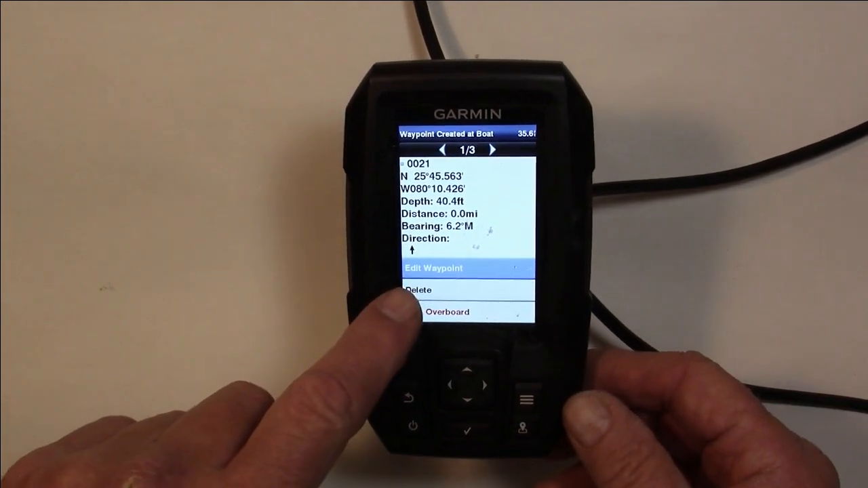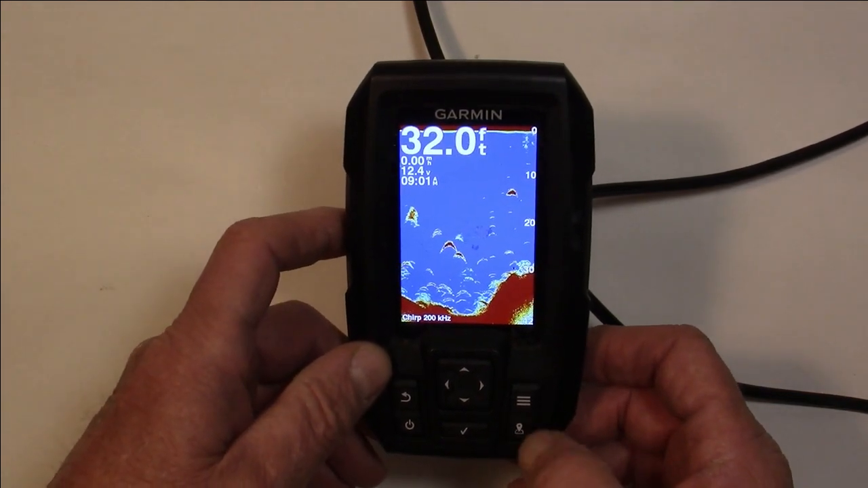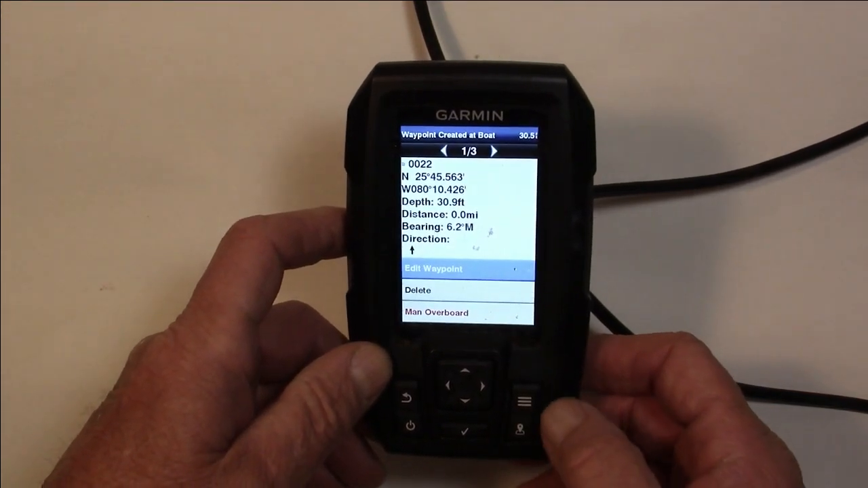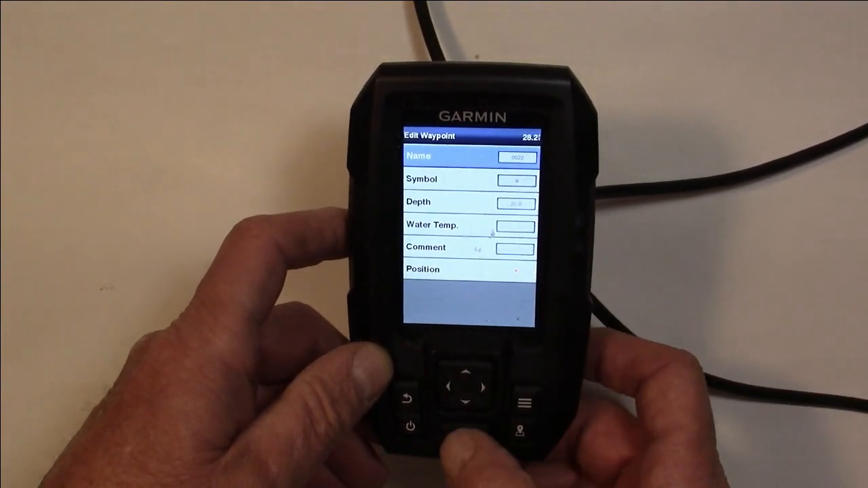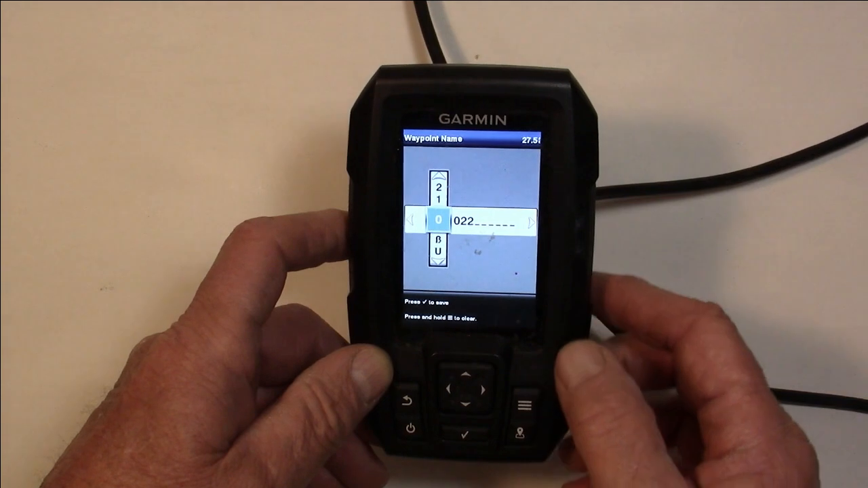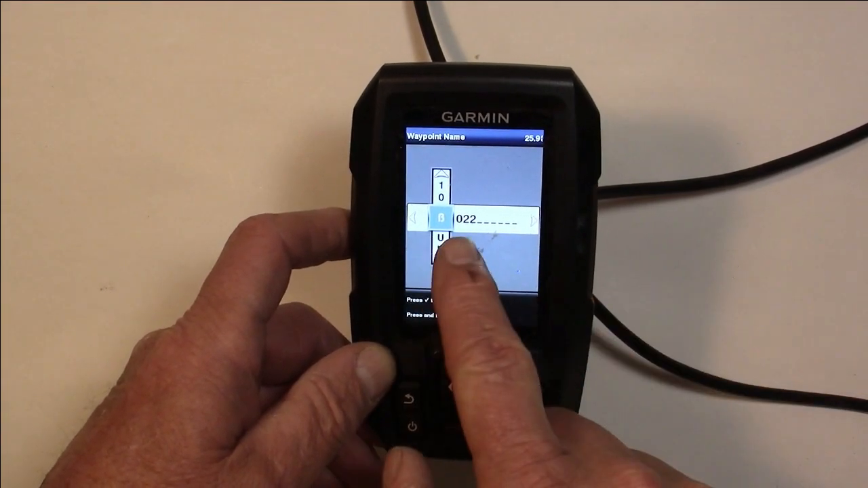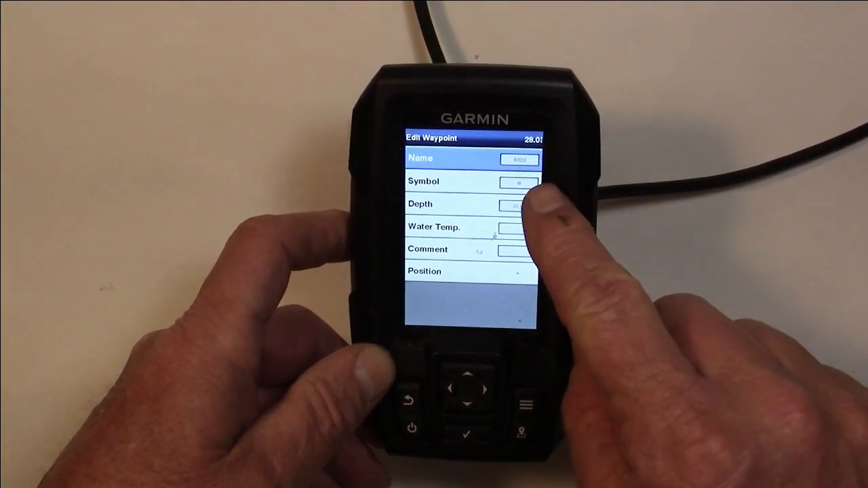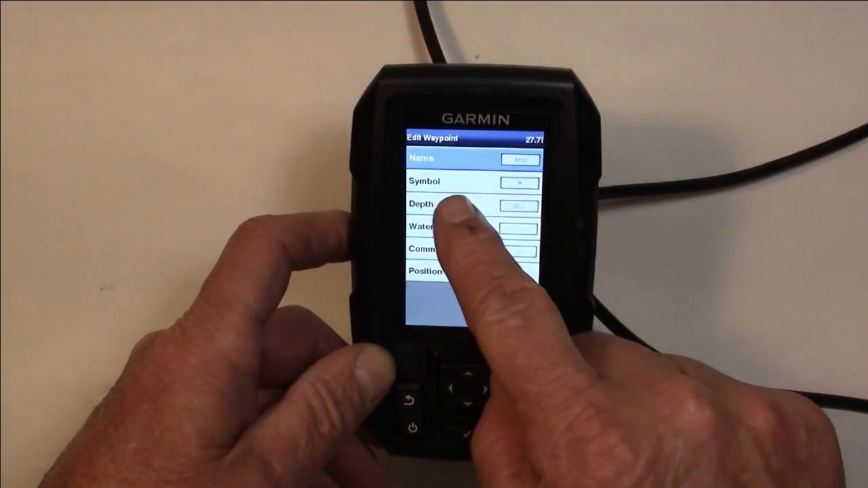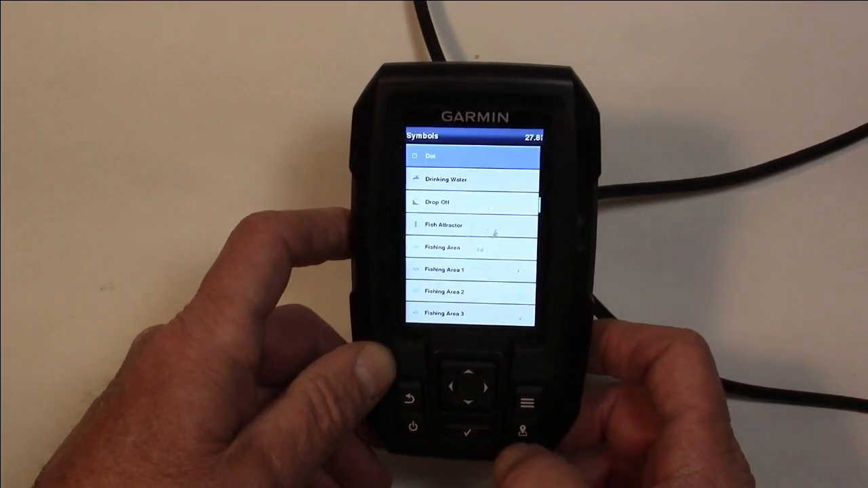Now you can see it's lit up, edit waypoint. So what you want to do is hit, whoops, wasn't fast enough here. All right, we're at the waypoint. We're going to hit the edit waypoint. And now we're going to hit, it's blue, we're going to hit name. And let's see, we'll just call it B022. I hit the check. And there we are. We've now set a waypoint at 022. We can put a symbol to it. If we want to make a symbol for it, we can.